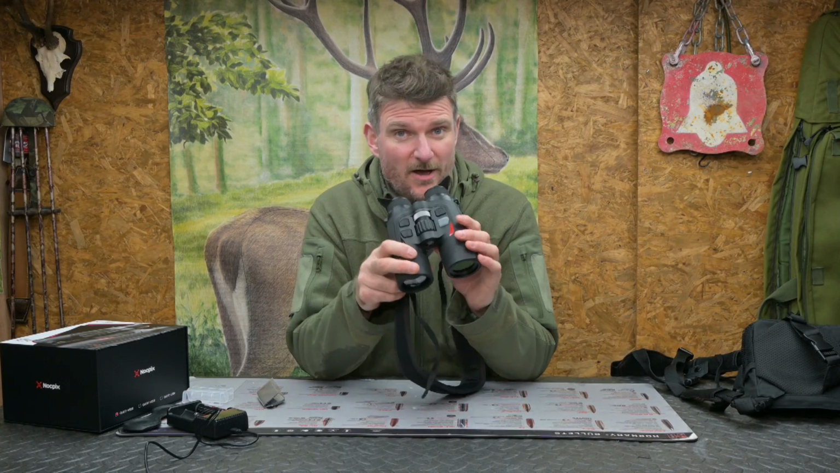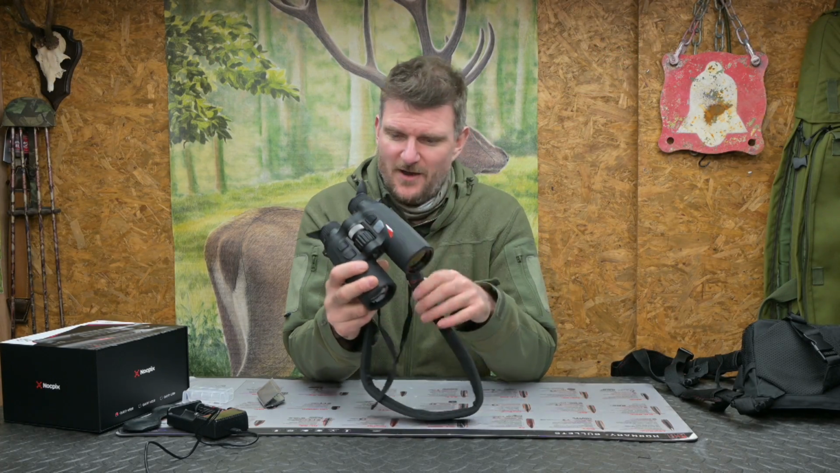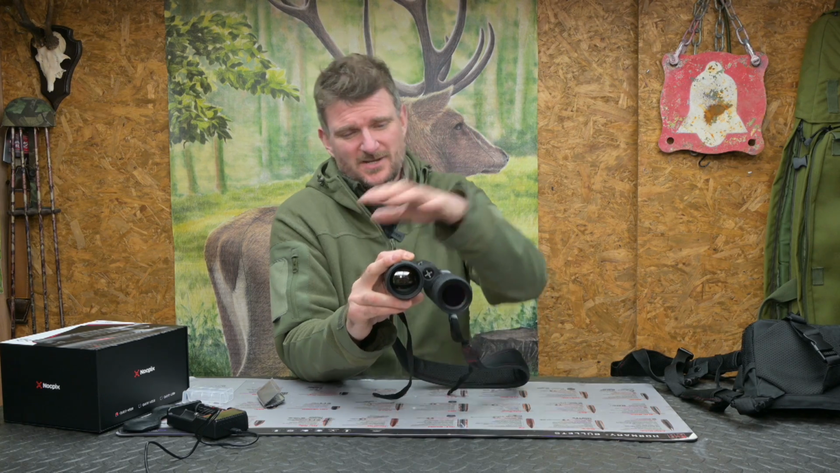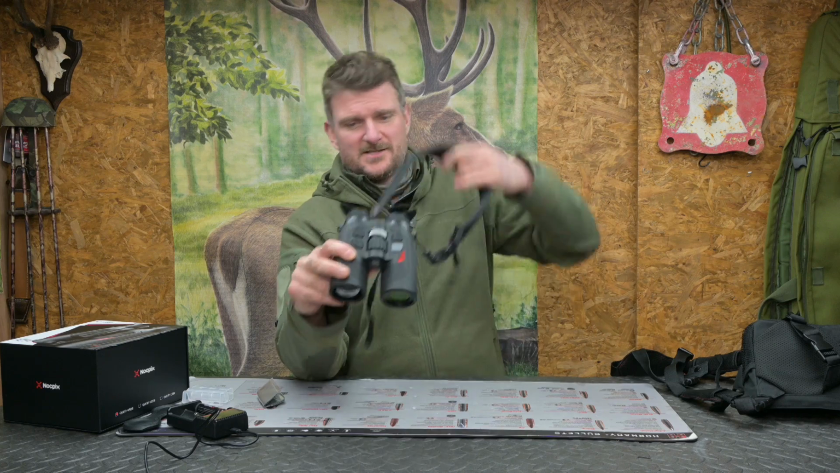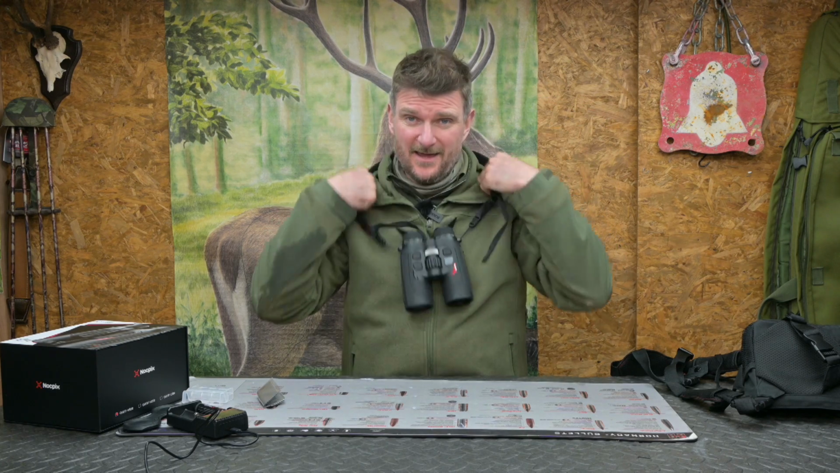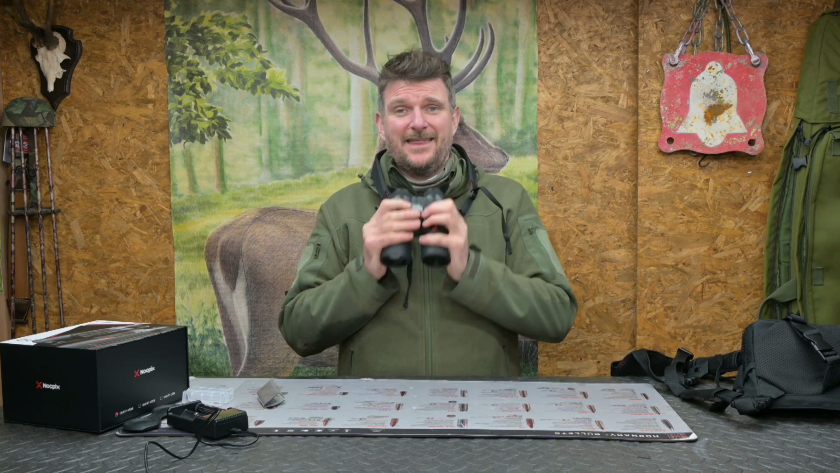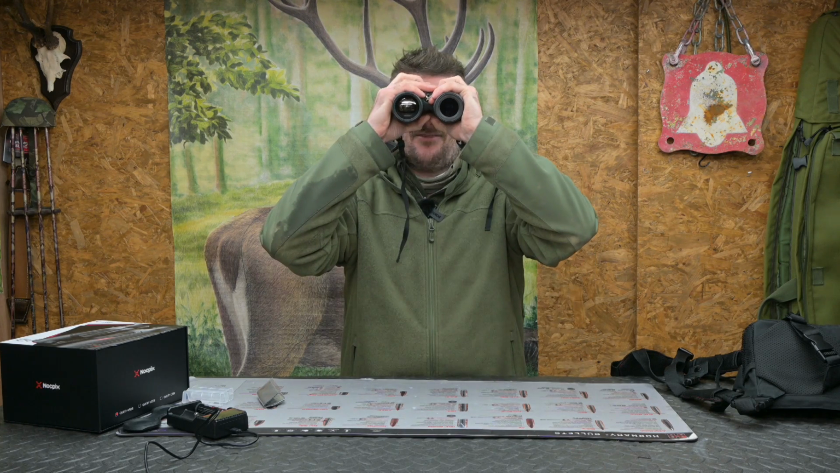When binoculars or bioculars first came out 7 or 8 years ago, they were very big, very bulky, and they had slightly different ergonomics. They were certainly more boxy than a regular set of binoculars. I would think to the untrained eye, they would think that was a normal set of binoculars, and frankly, ergonomically, that is how they handle and how they are used.